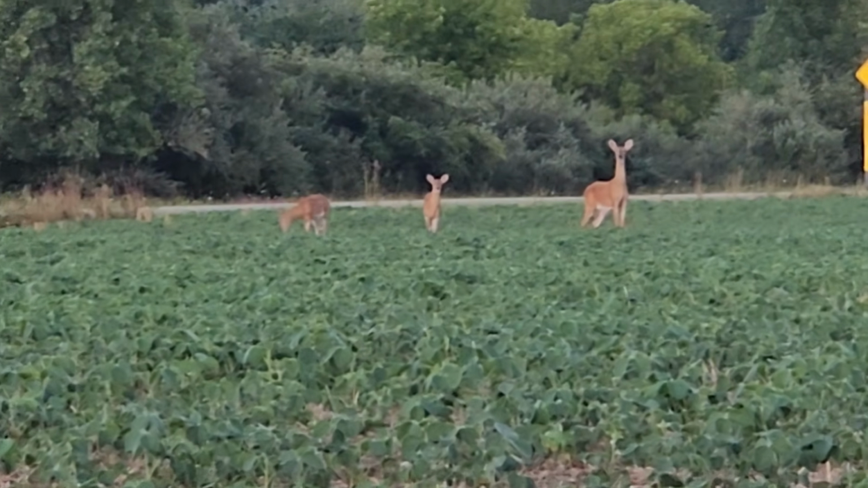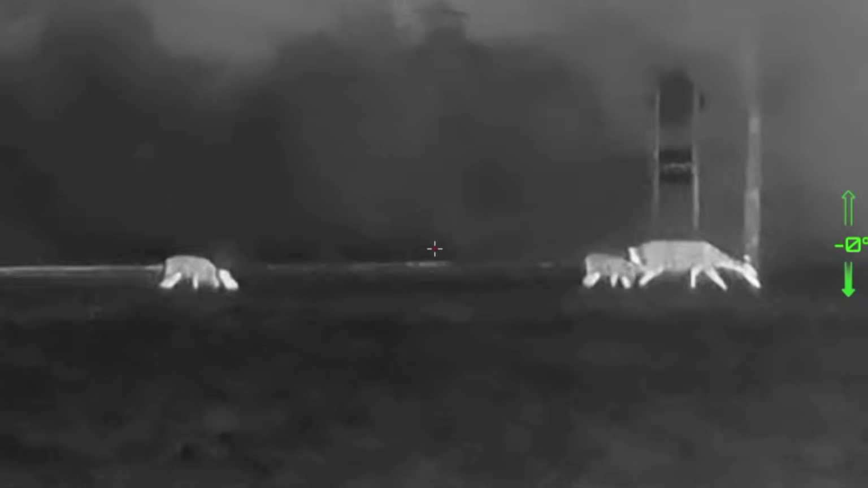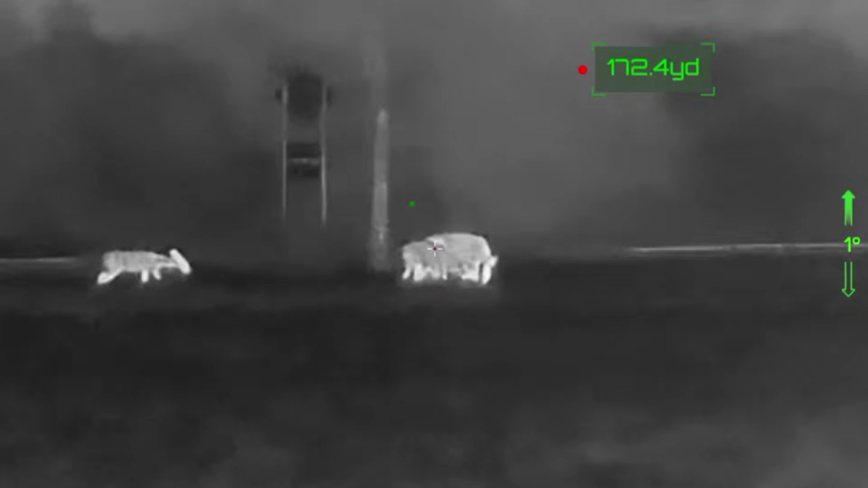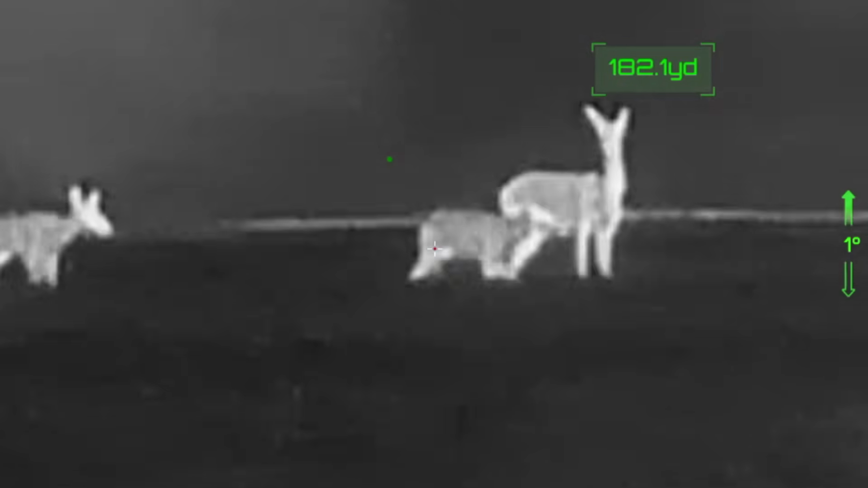Now, the resolution on this thing is great. I think it's pretty good. I think it's enough that I'd be comfortable taking shots and everything with this. Something I did notice is the rangefinder was giving me a little bit of fits. It worked well. I confirmed it with my handheld rangefinder that it's accurate.